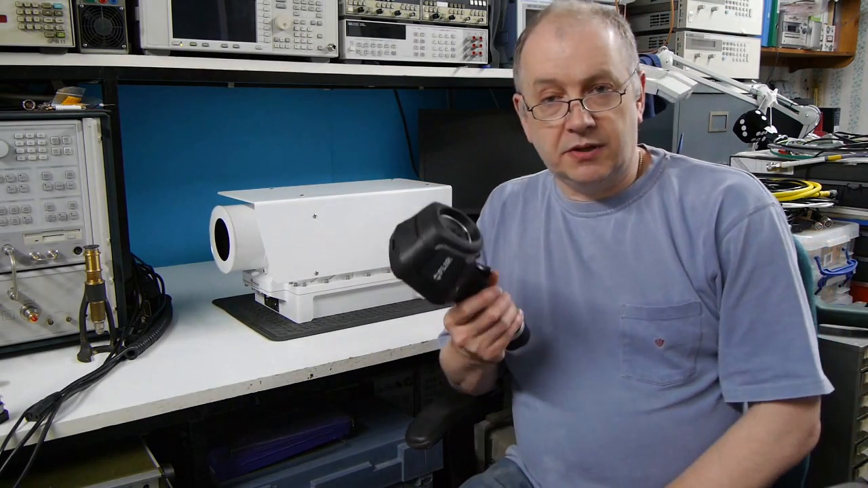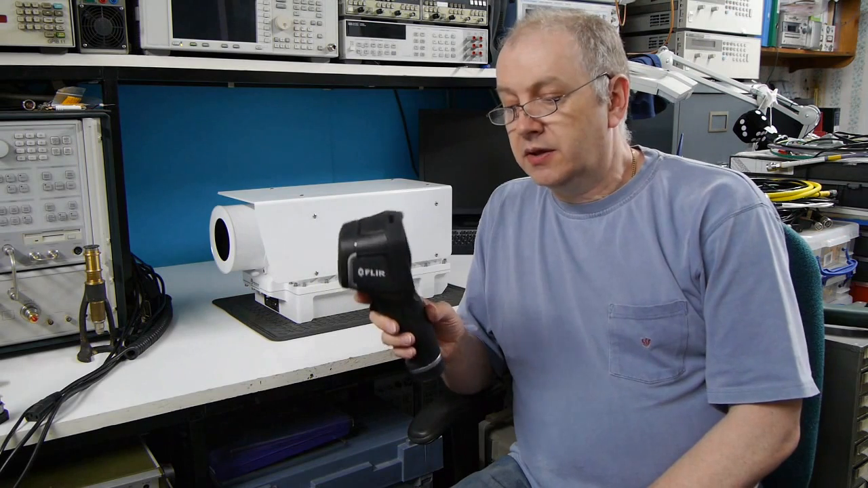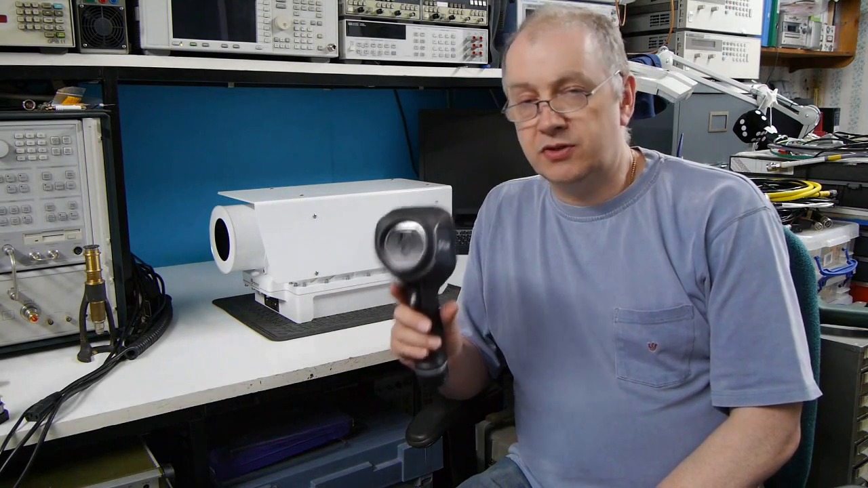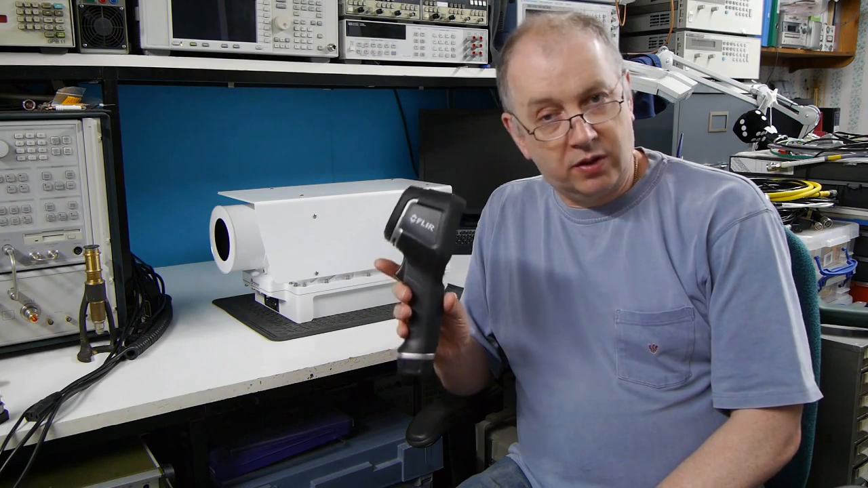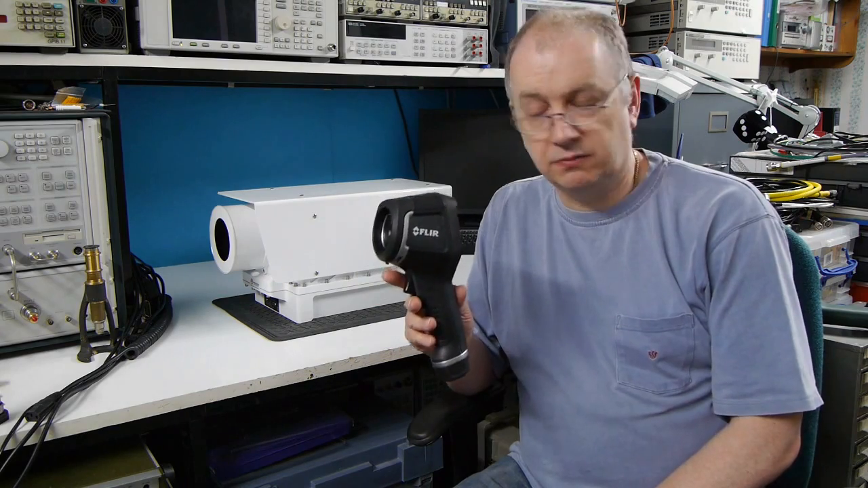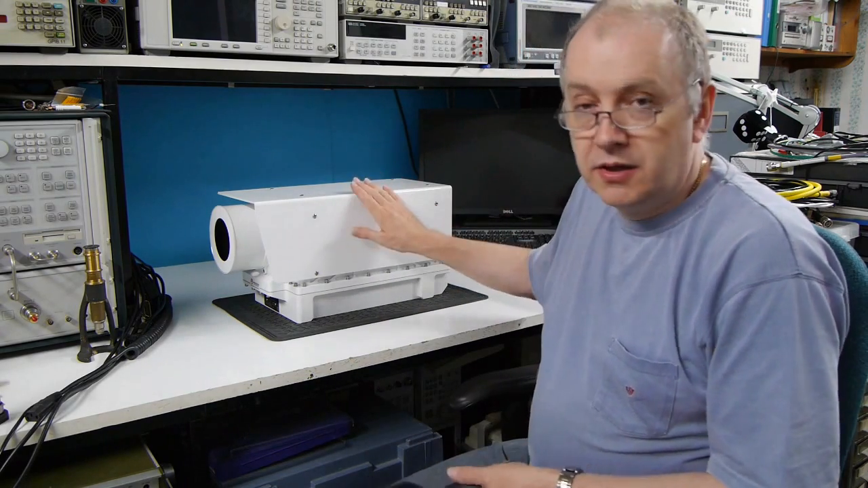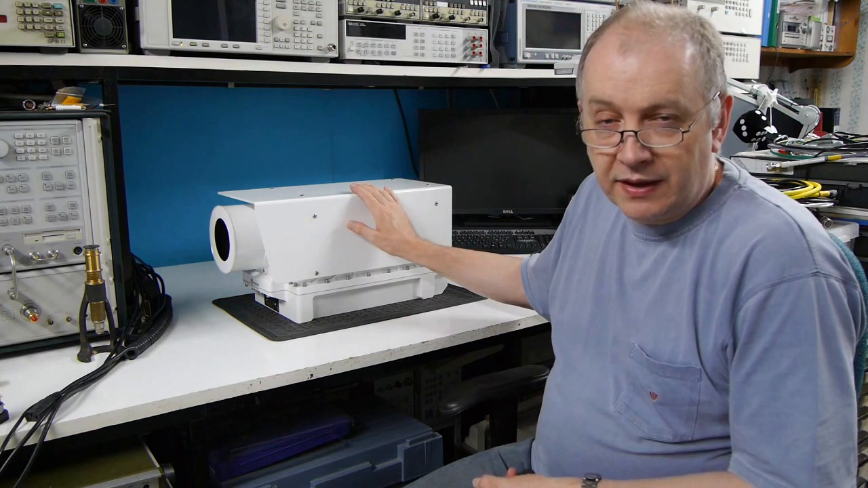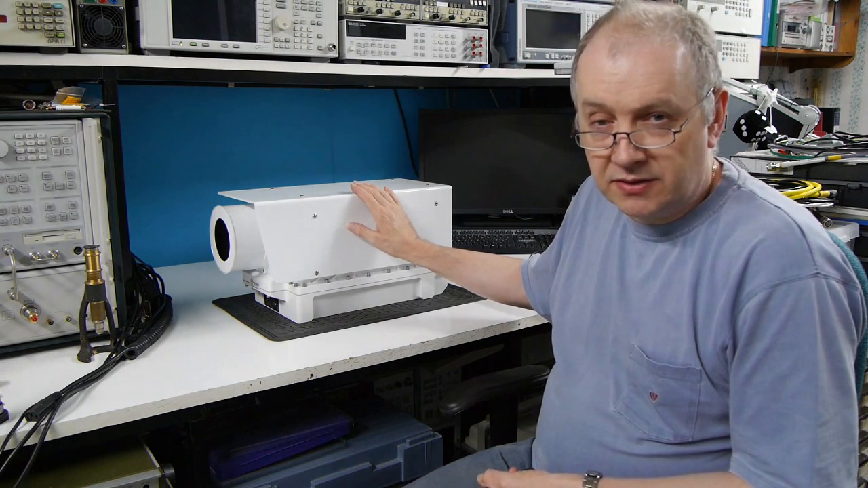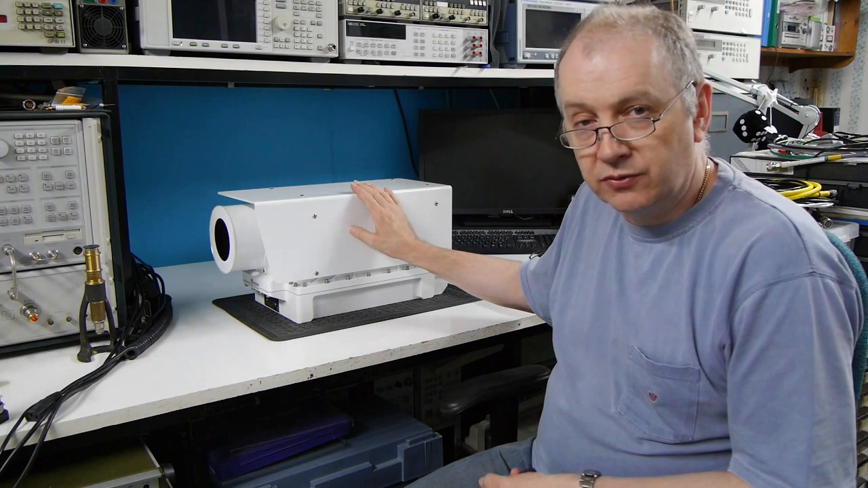Now the sensor inside the FLIR is an uncooled microbolometer. I don't want to talk too much about how that works, but basically it's an array of temperature sensors. Inside the L3 we have an Indium Antimonide sensor which is cryogenically cooled.